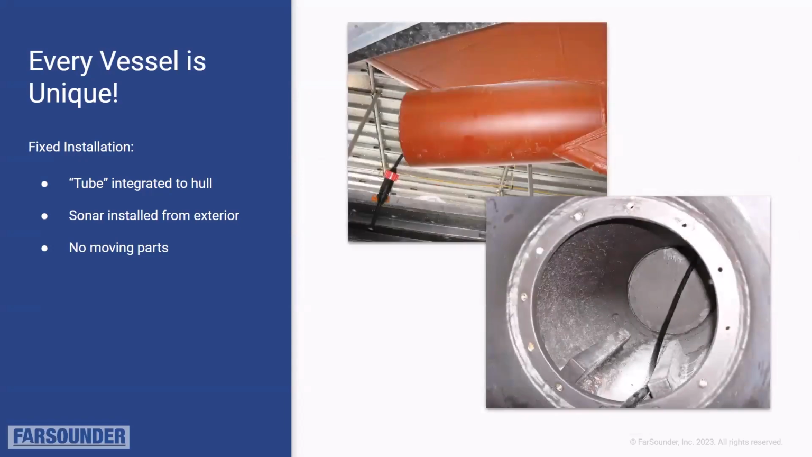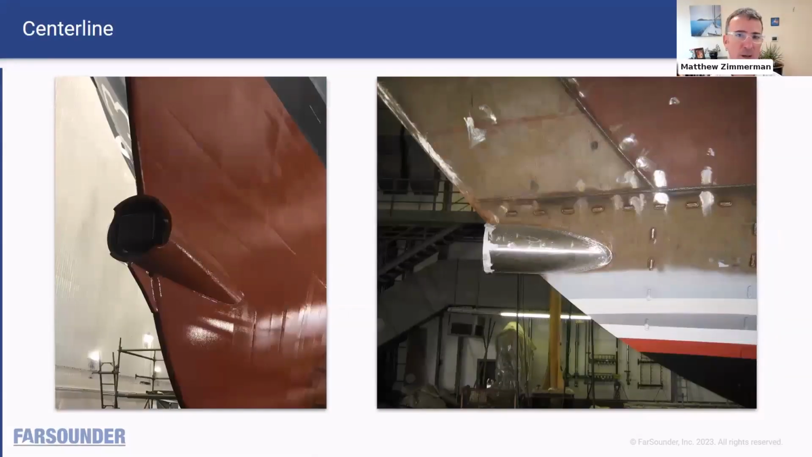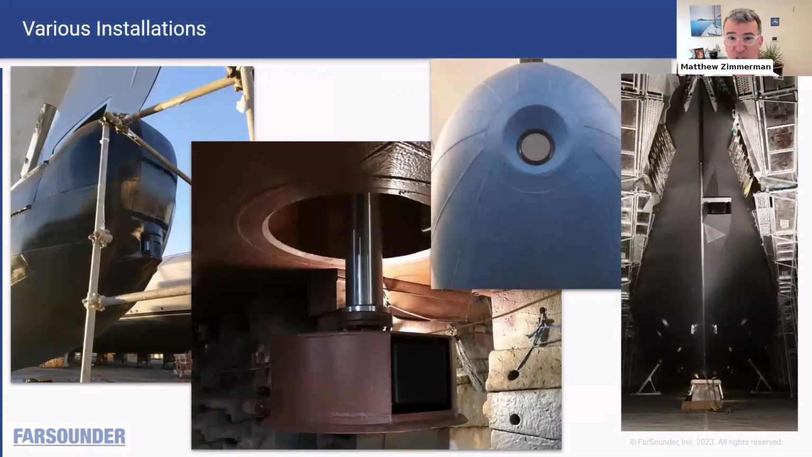Here are a couple of examples with the sonar fairing integrated onto the center line of a raked bow. The vessel on the left was a refit for a Dutch Navy vessel, and the vessel on the right was a new build. Both of these examples show the sonar fairing being installed on the center line. Of course, a bulb is also a great location for the installation, and the system can even be installed offset off to the side of the stem.